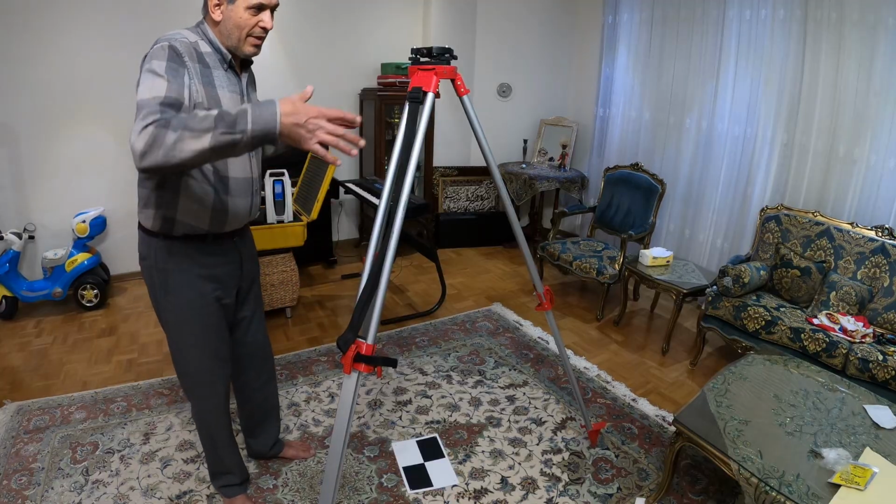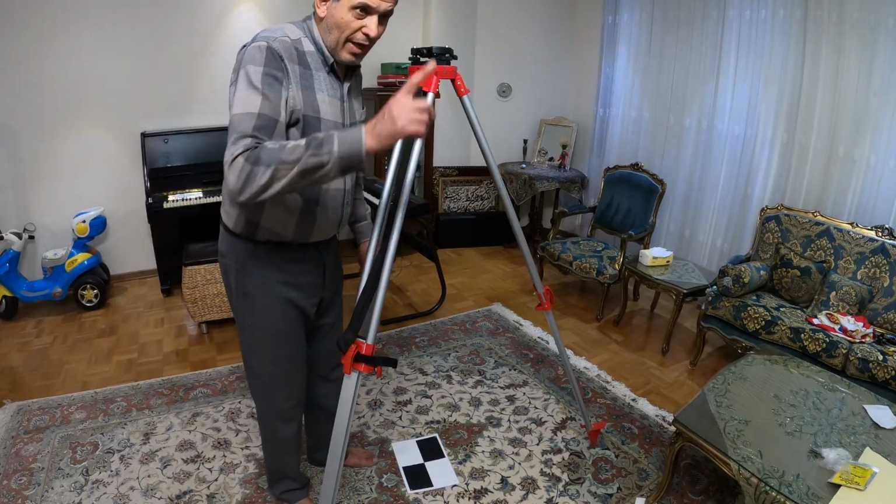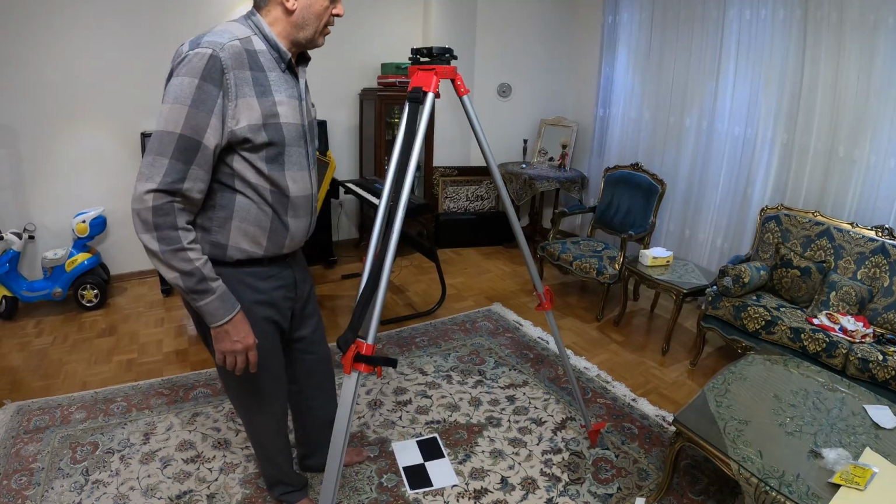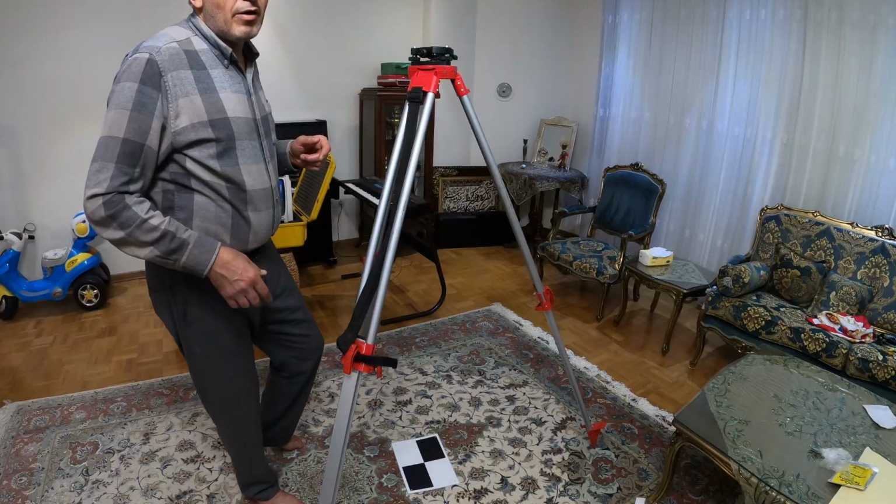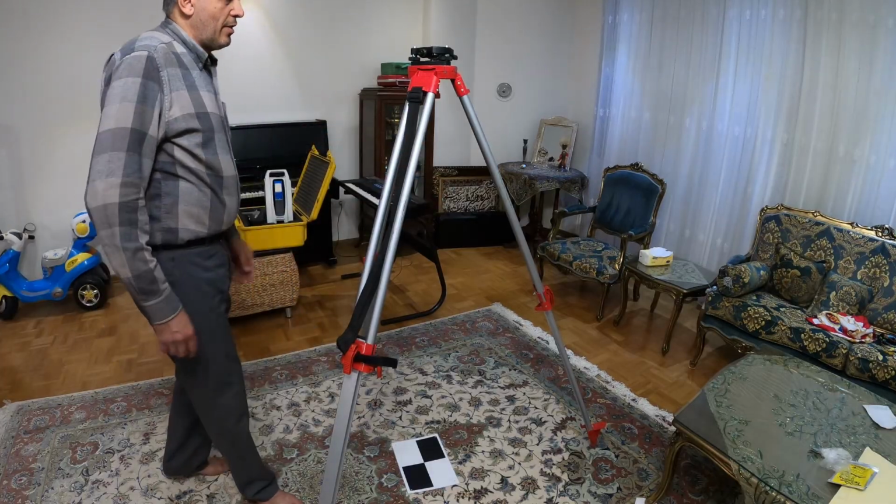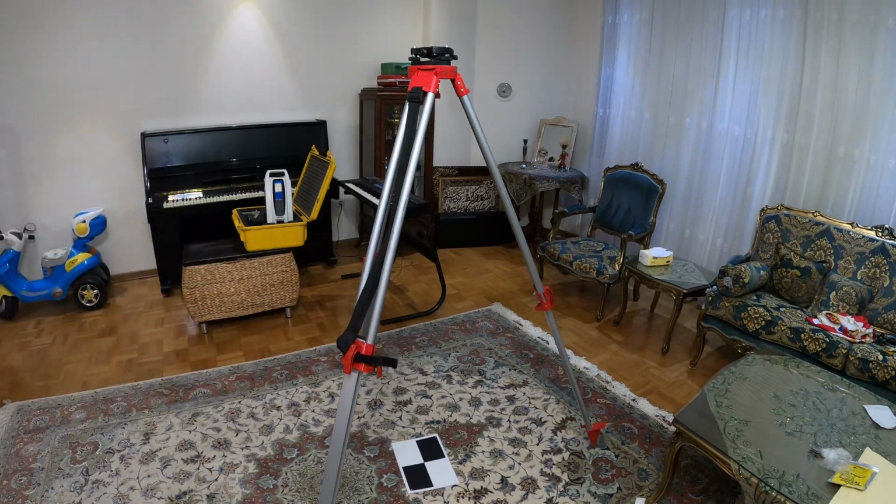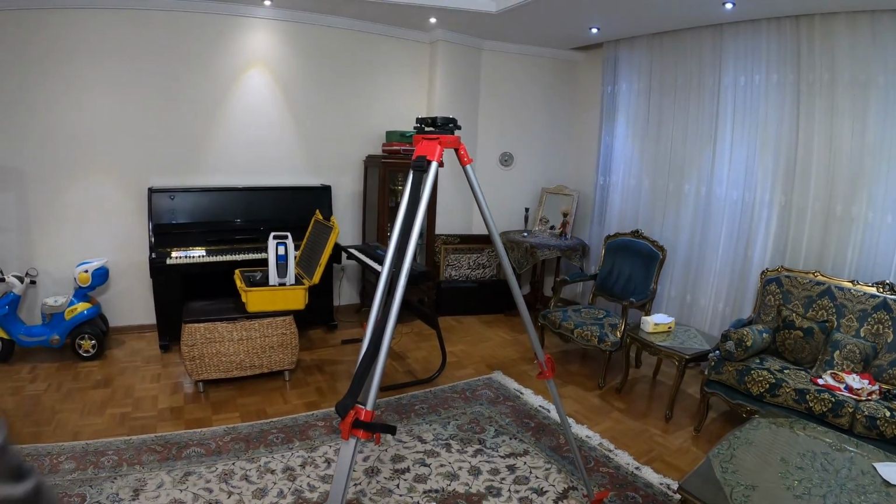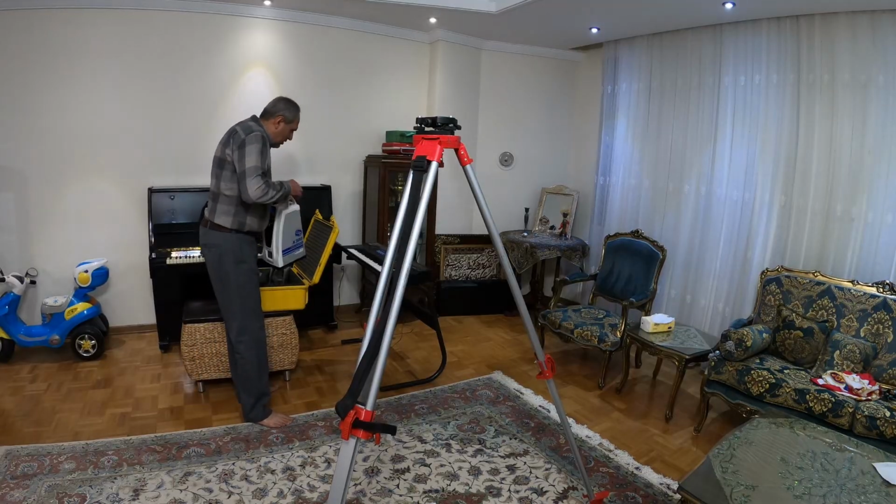Now, if you want to merge different types of data, because we have the distance from this point to another point on the ground, it's easy to merge different scans.